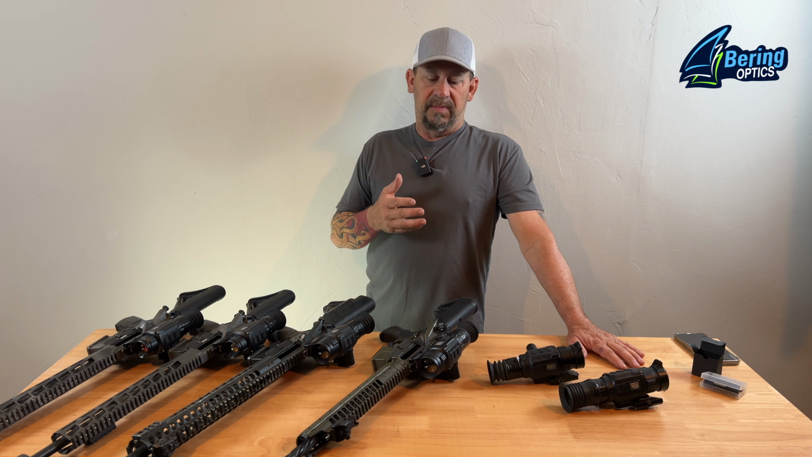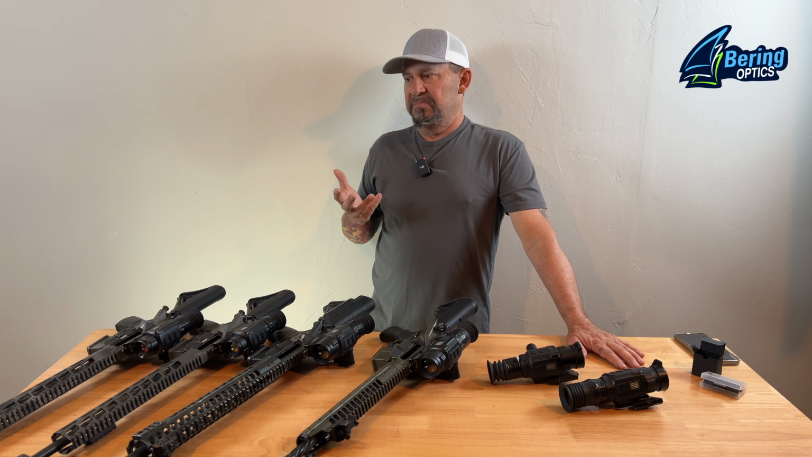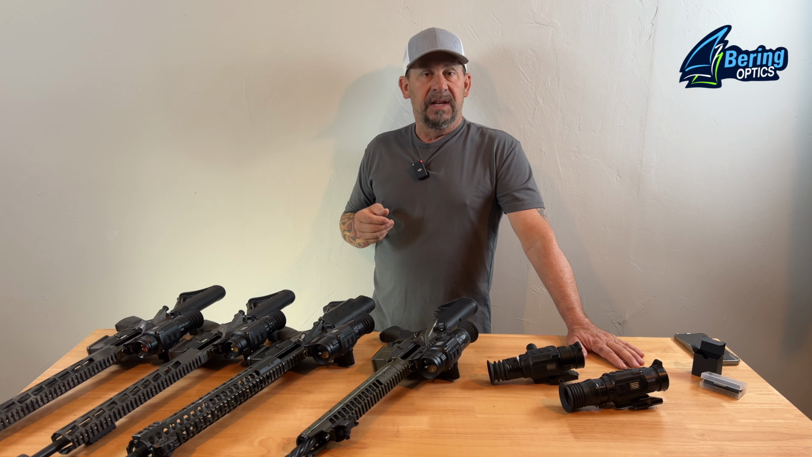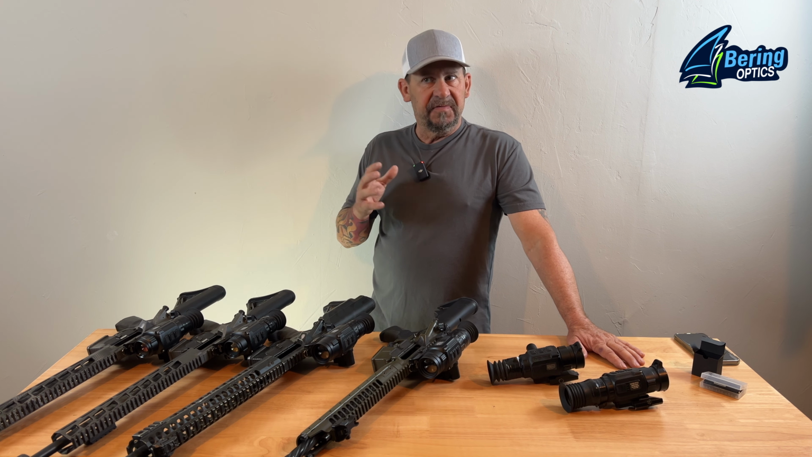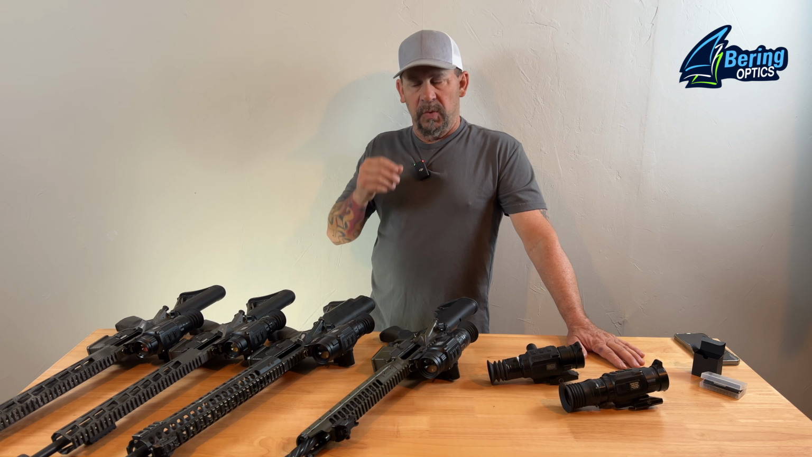So, topographically, your area. If guys are coyote hunting, maybe they want to reach out 200, 250, 300 yards. If guys are hog hunting, average 50, 70, 100 yards, 125, 150 yards. Depends on what you want to do.